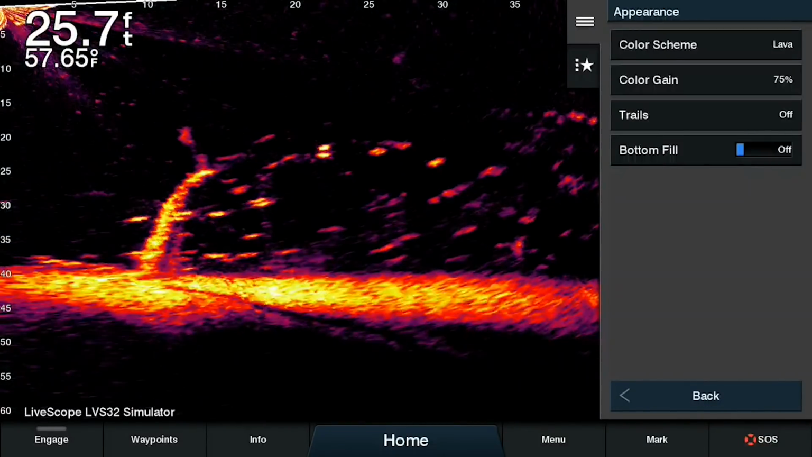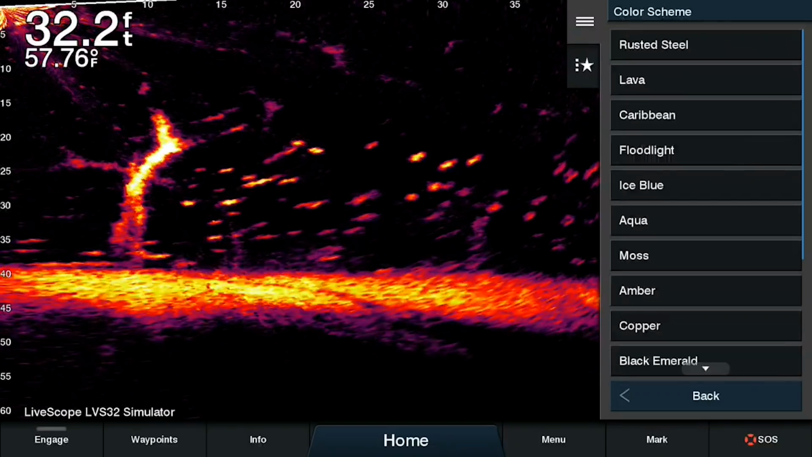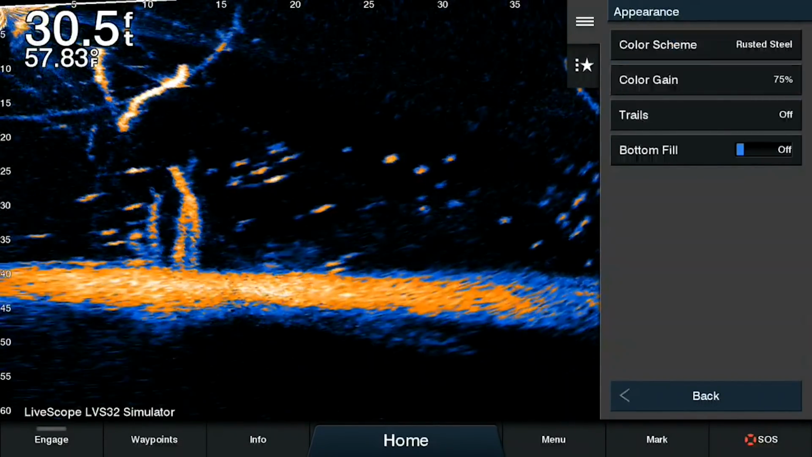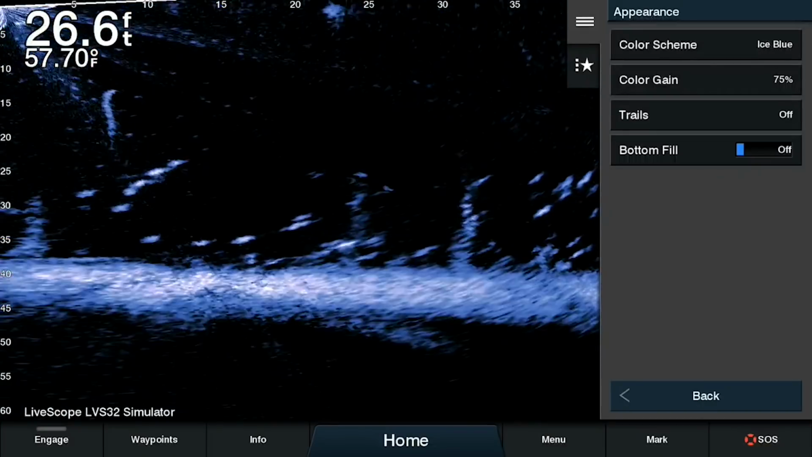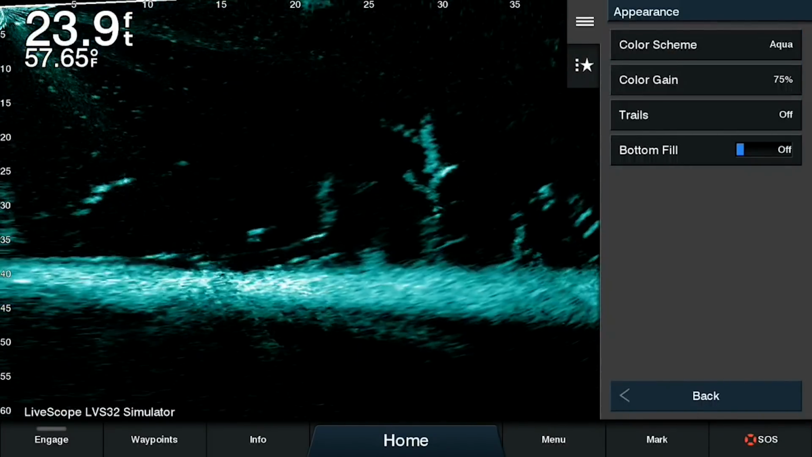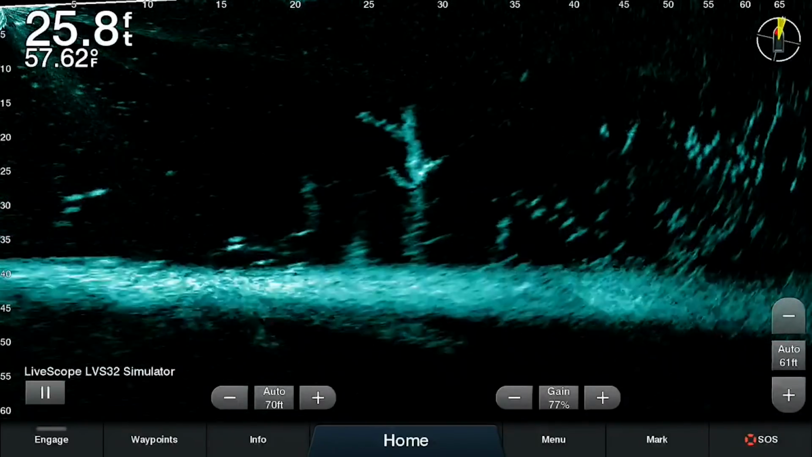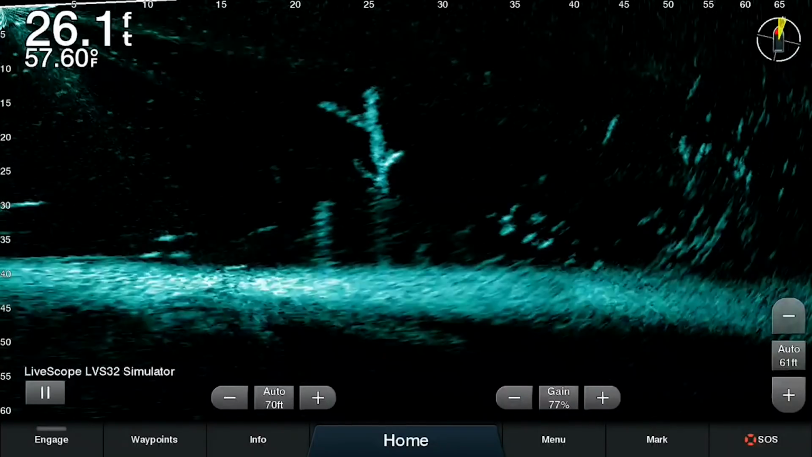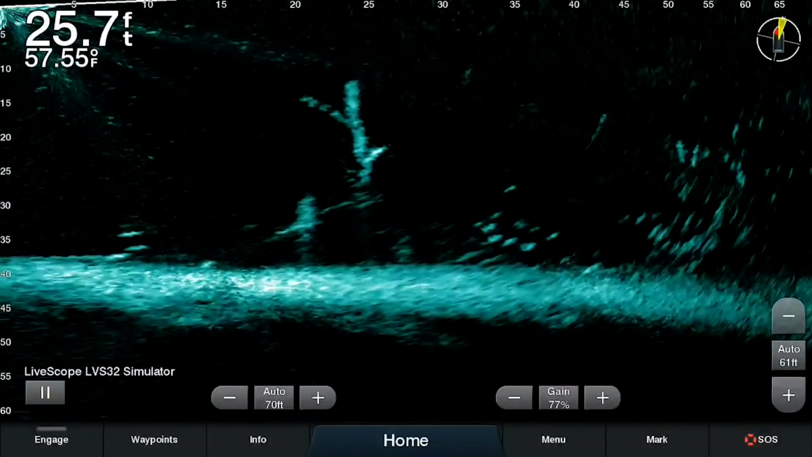This one here is Lava, and this one is Moss. And finally we have Rusted Steel. So Ice Blue and Aqua I think are going to be my two favorites on this. I really like the monochromatic type ones rather than the multicolored ones, but it's always up to your preference. There's no right or wrong. Any color is a good one if it works for you.